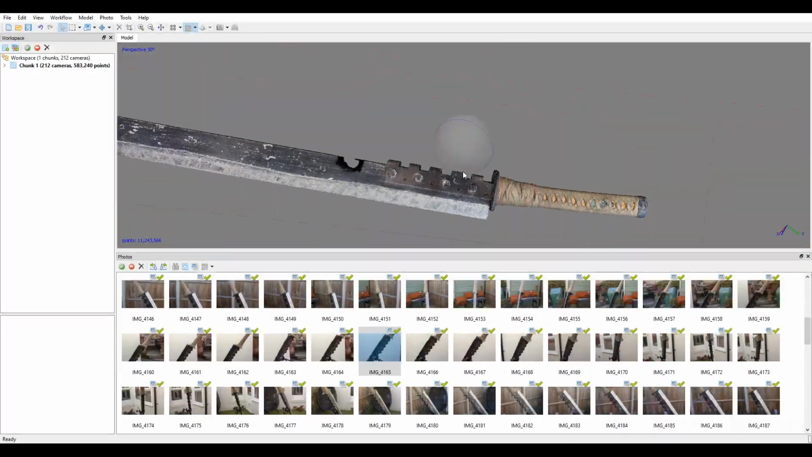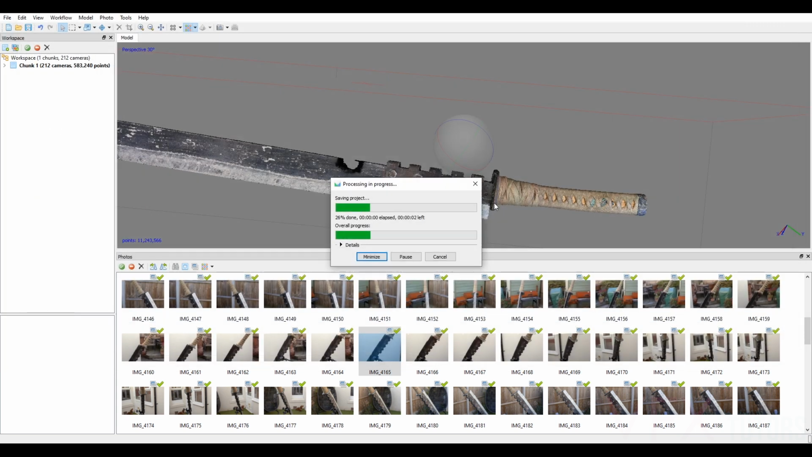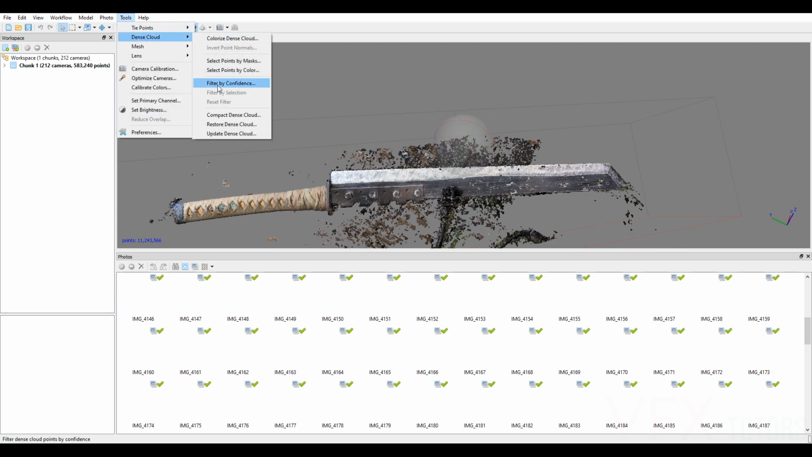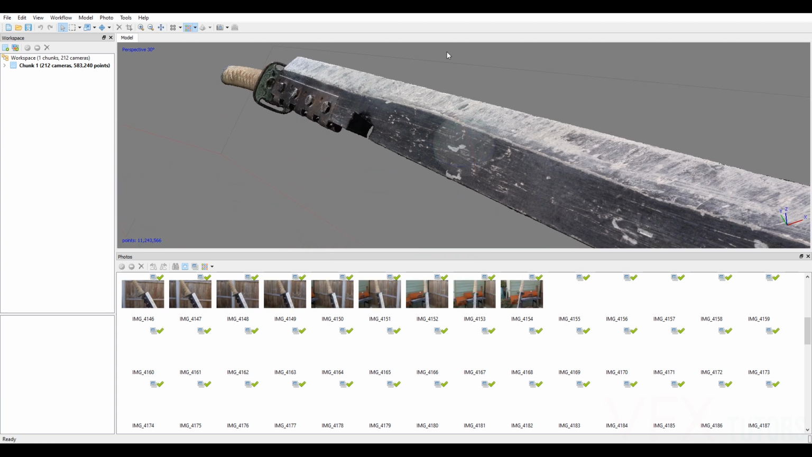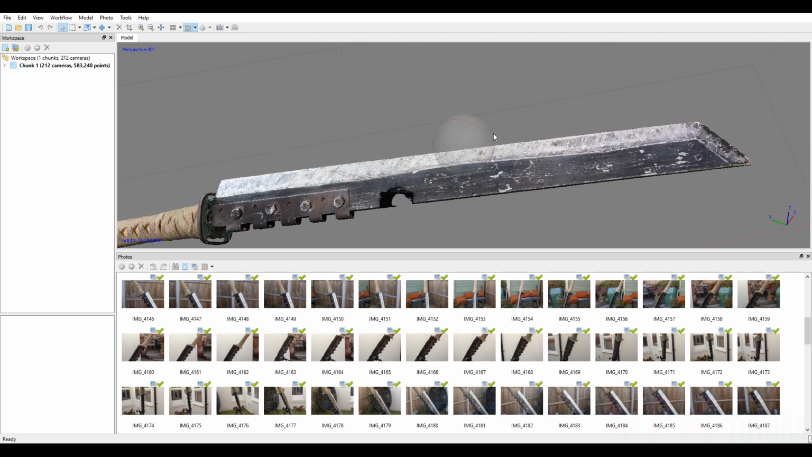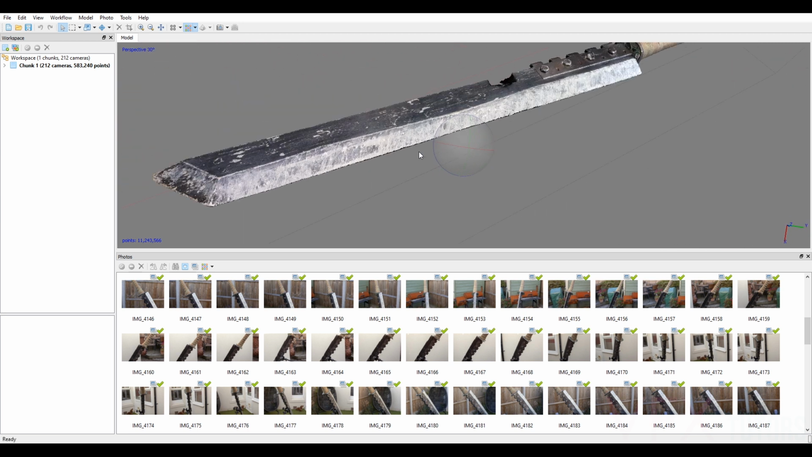So what we can do is now save it. So I'm going to save it again. Let's go VO3. Then our next step is to mesh it. Oh, why does that come back? Okay, so I guess the filter by confidence doesn't save, so I just have to do it again, so it's fine. It's deleted all the other ones. So now all we need to do is mesh it.